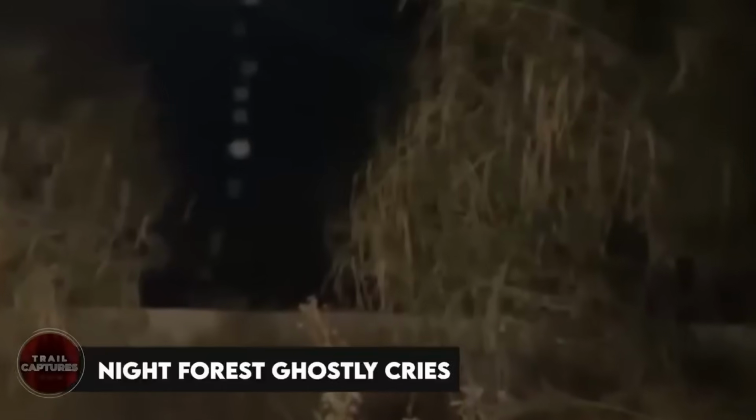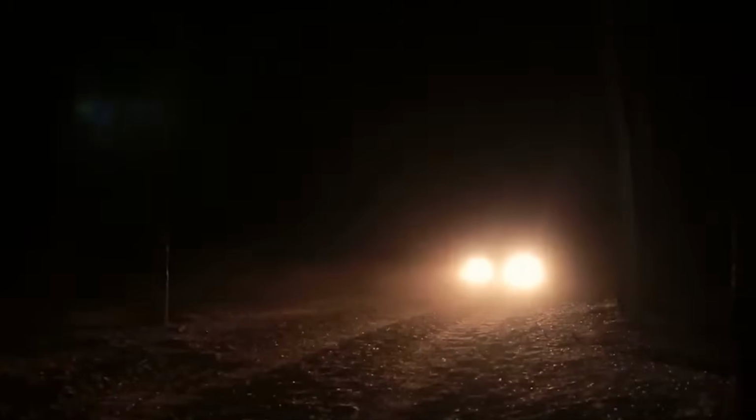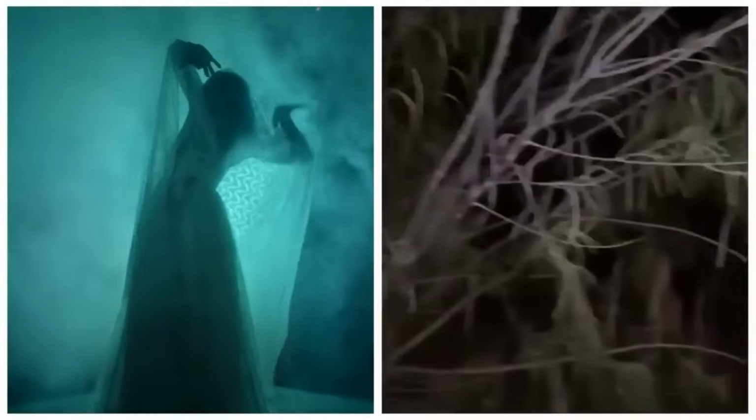Night forest, ghostly cries. In the dark forest at night, something scary happened. A person in a car recorded it with their camera. The video felt strange, like it had a spooky power. From the hidden parts of the forest, a weird cry echoed. It sounded like a sad woman, but you couldn't see her. The video made it all mysterious.